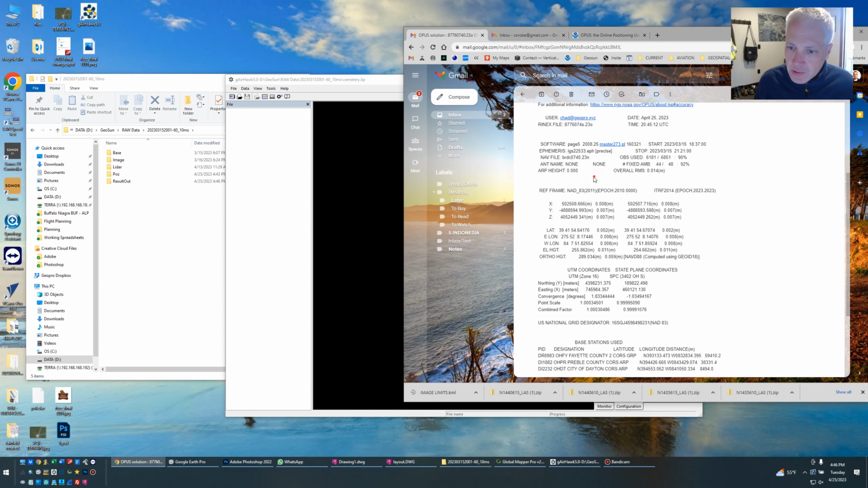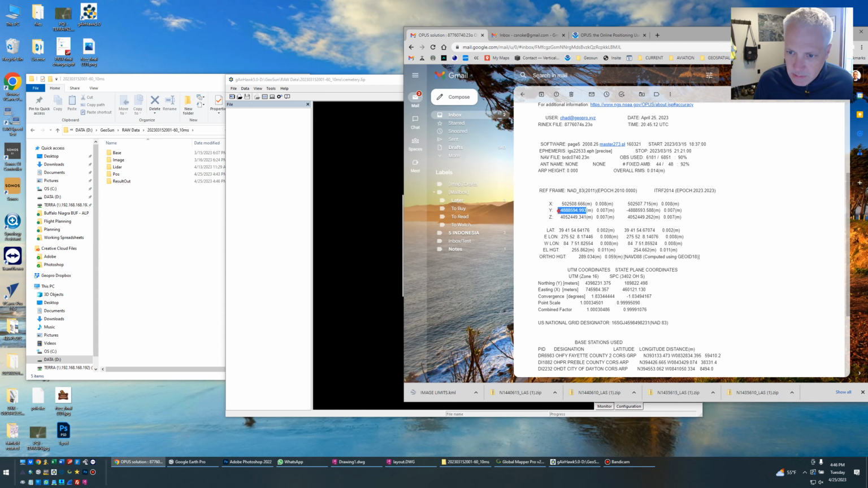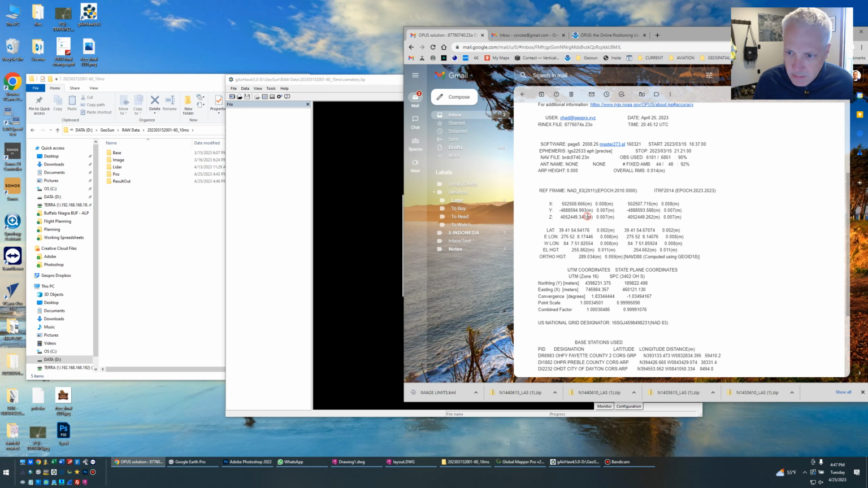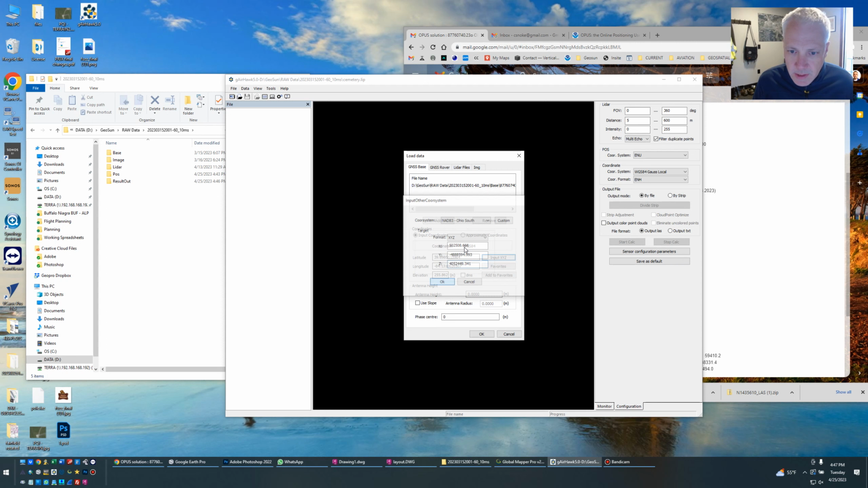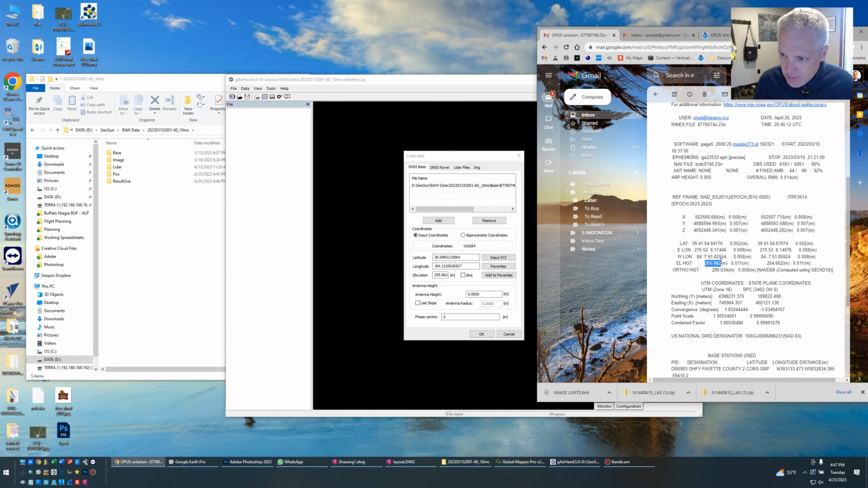So for this, I'm going to use the X, Y, and Z in Ohio South. These are Earth-centered, Earth-fixed coordinates. It converts that to a latitude and longitude in decimal degrees. You can see over here that the ellipsoid height that it computes is exactly right, 255.862. I'm going to change that to orthometric height,